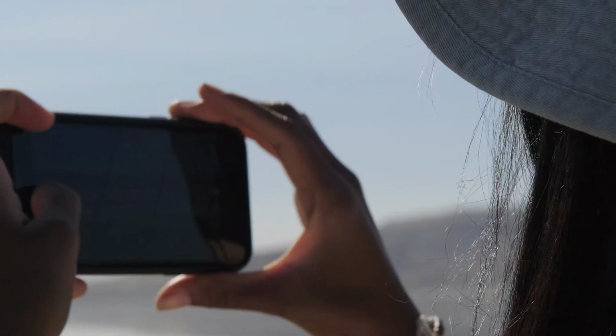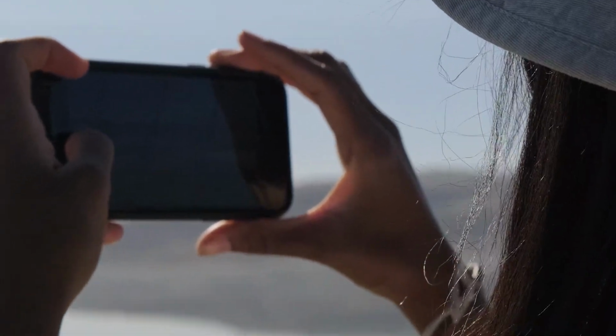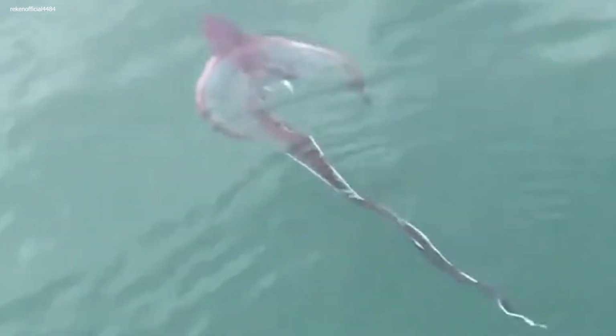A sea alien. This happened a few years back when a woman recorded this video. The creature we see here is unlike any other sea creature ever captured. What was it? Nobody knew. It was called the alien of the sea after people saw it on the internet, as not even the experts could tell what kind of fish it was.